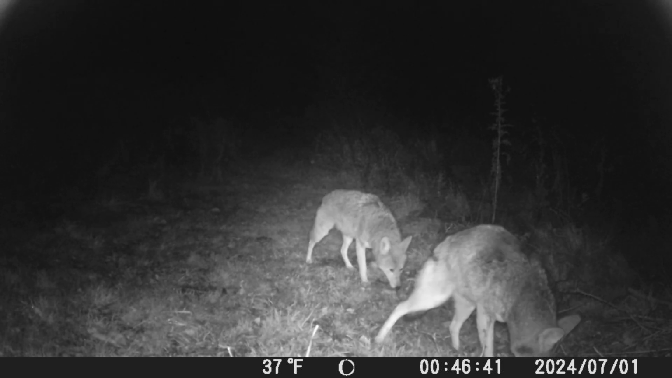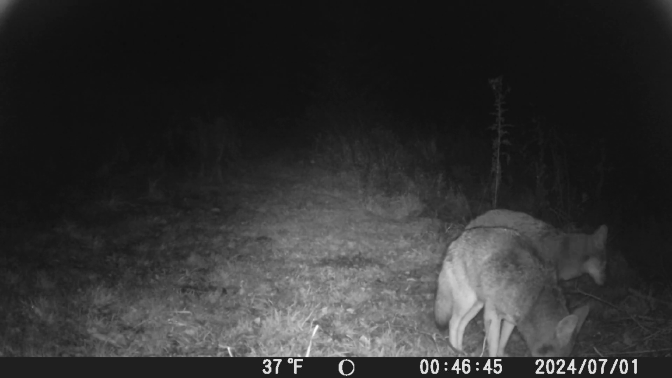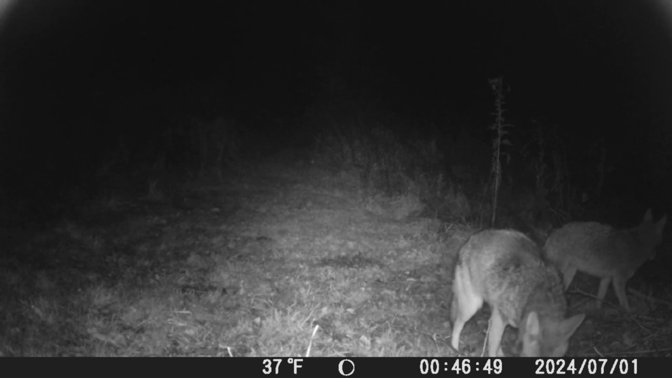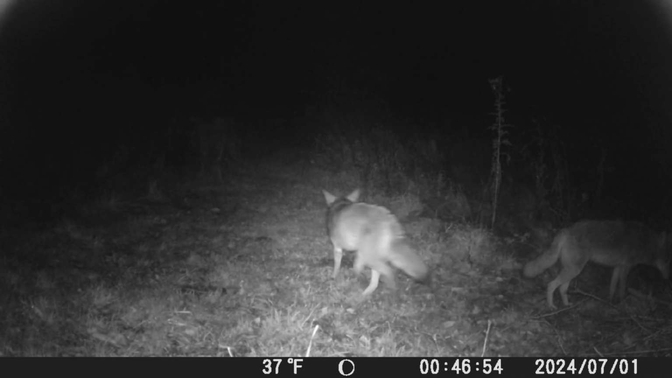So you're seeing here now we have a pack of coyotes, and they're just kind of looking for food here at the homestead. As you know, we enter that time of year, winter time, where they're trying to fatten their coats up so that they can survive the cold winter.